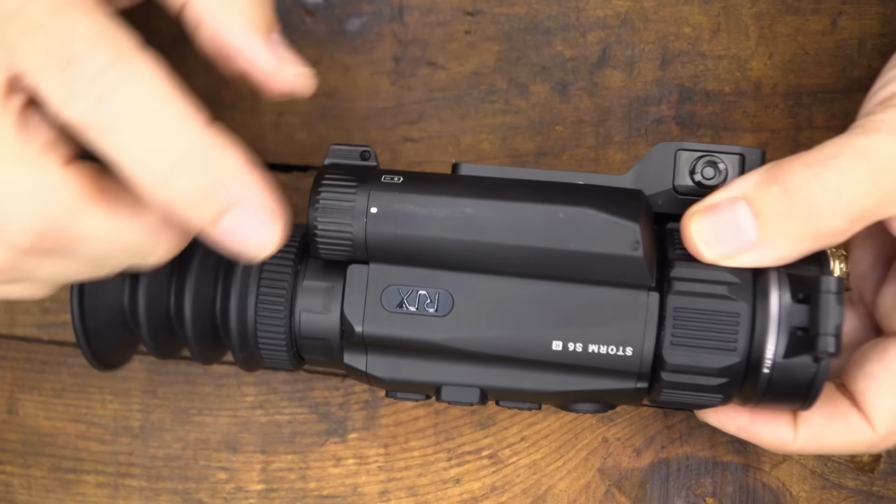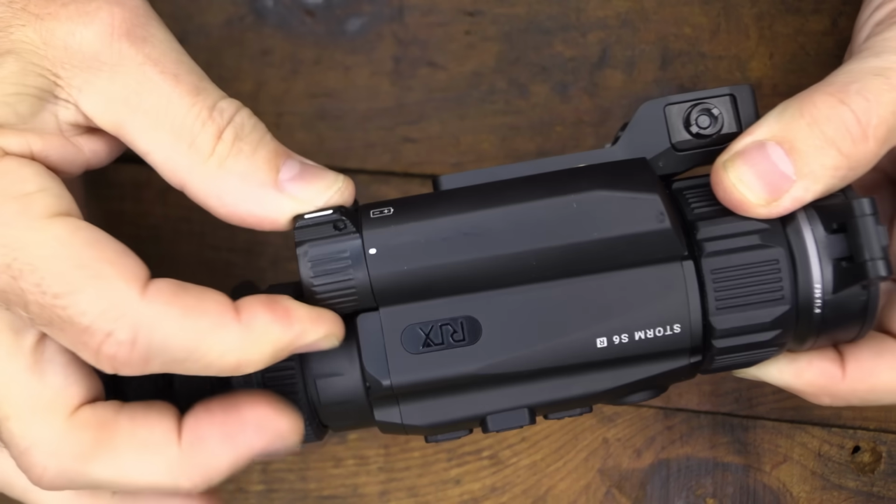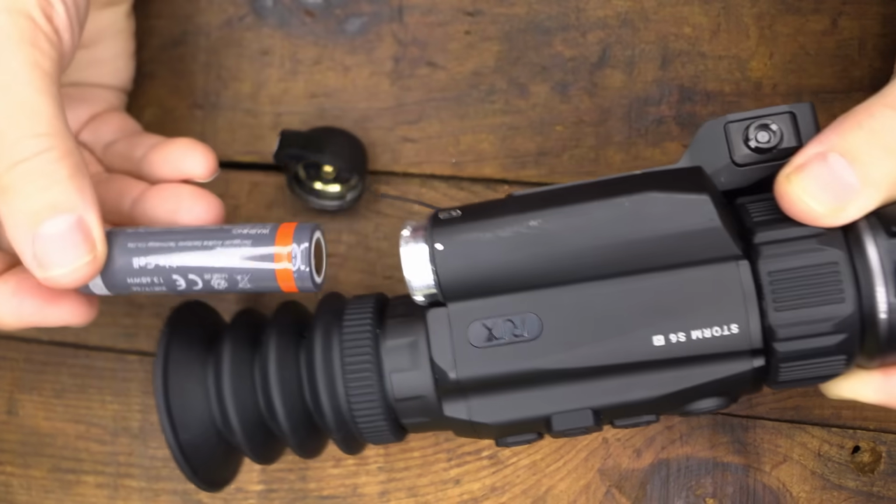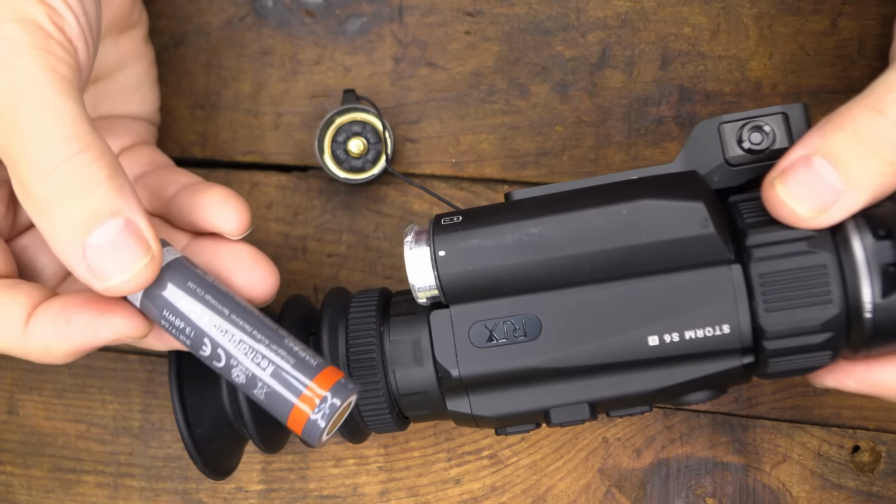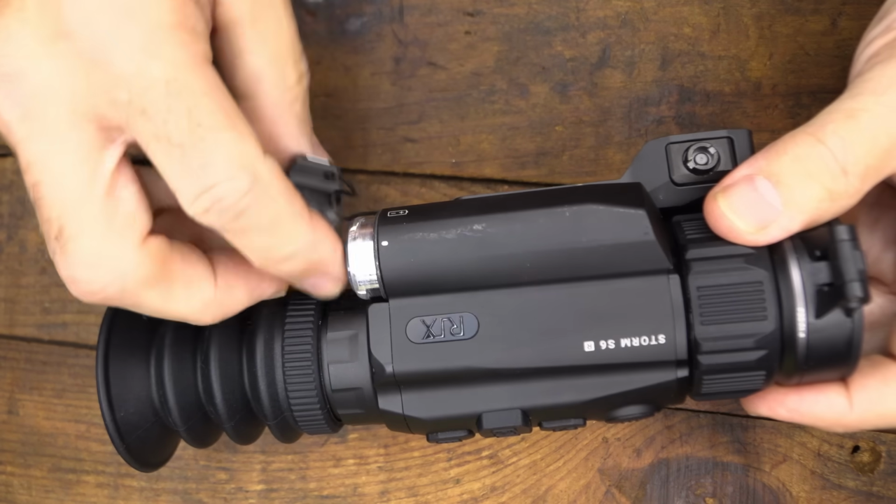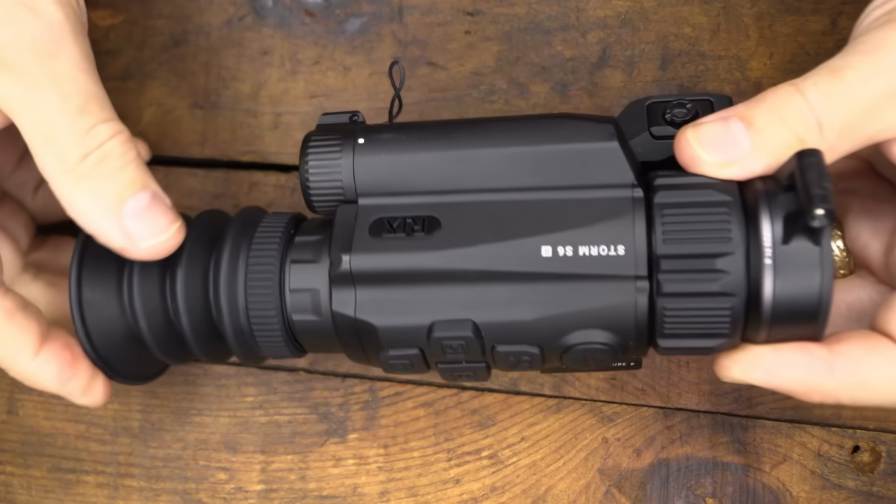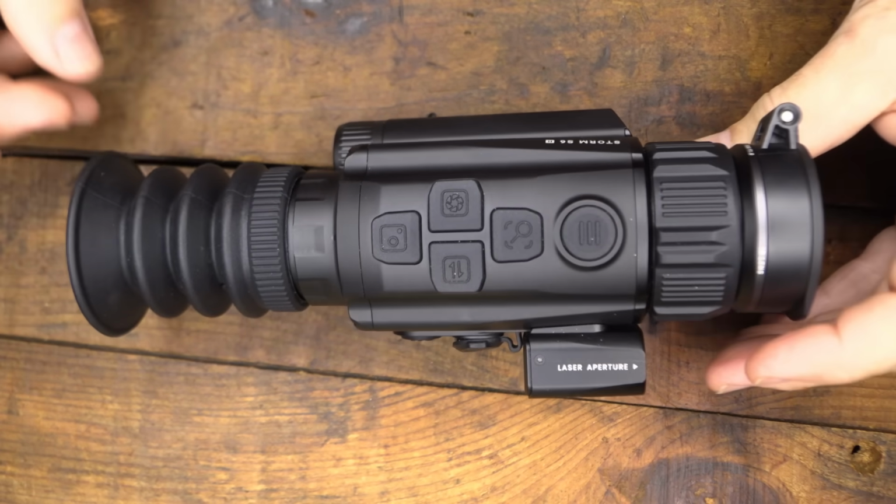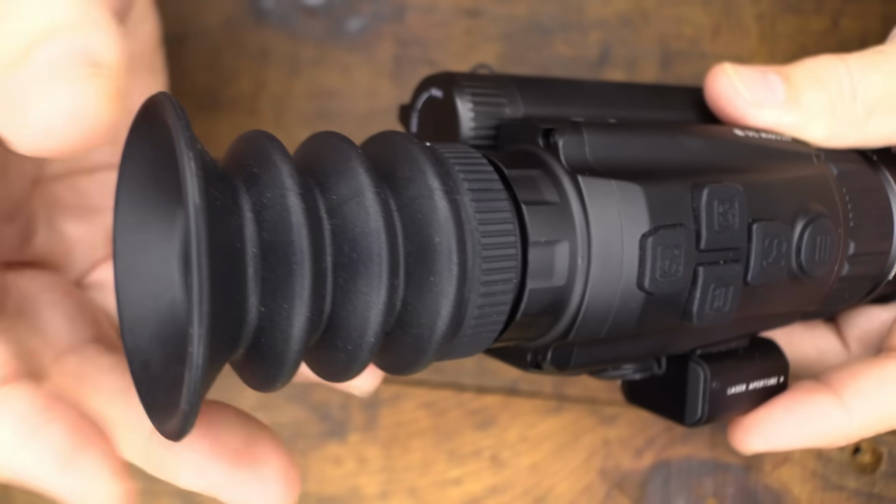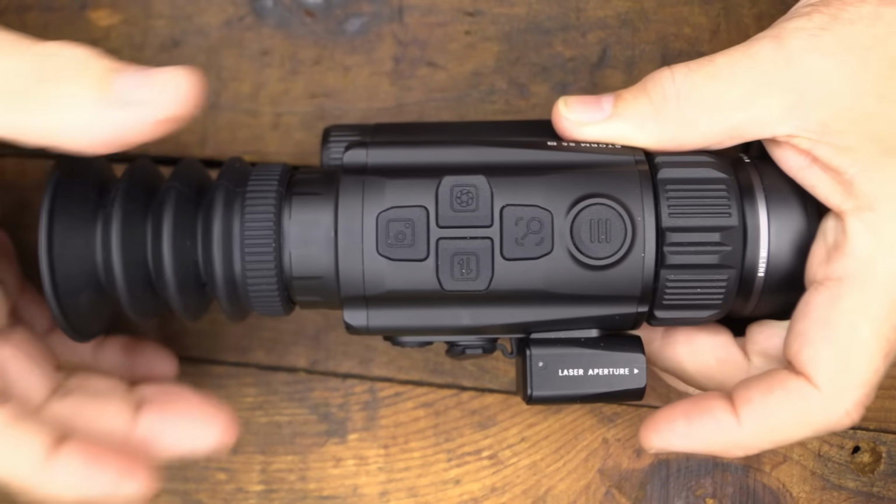Now it also runs on an 18650 battery, and here is the battery cavity, and we just turn the little lever to match that white dot, and then we can pull this off. And these are rechargeable, and they actually hold a charge for 5 hours, which I thought was pretty impressive. And then there were 2 of them, so it was really easy to have 10 hours of runtime on this optic. We have a rubberized eyepiece here at the back. This can be removed, but this really helps protect your eye in any kind of recoil, and it just kind of focuses in your eye, especially at night.